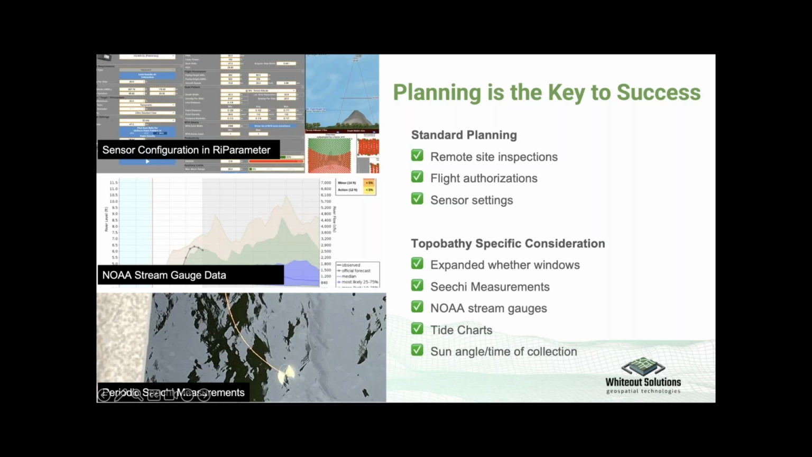So we're looking at things like the weather. The weather window is typically 7 to 10 days out. And similar to a traditional aerial survey, we're not flying in high winds or rain and ice or cold weather, but we're also looking for really any events that are going to stir up turbidity and reduce the ability to actually reach the bottom of any of the areas we're surveying.